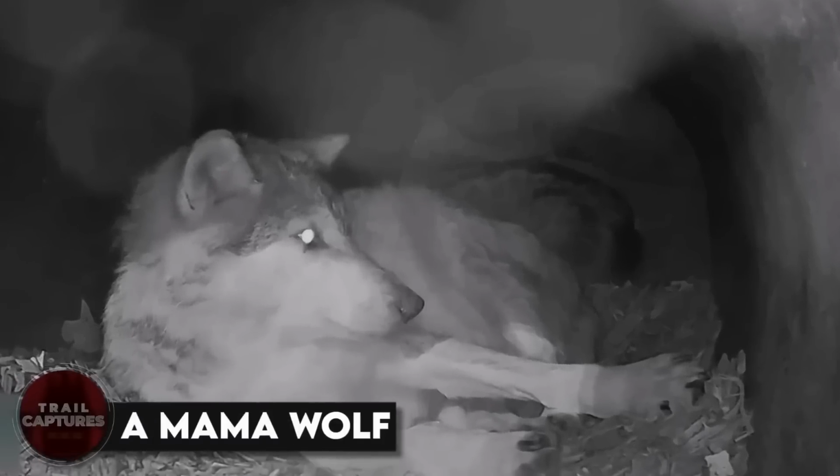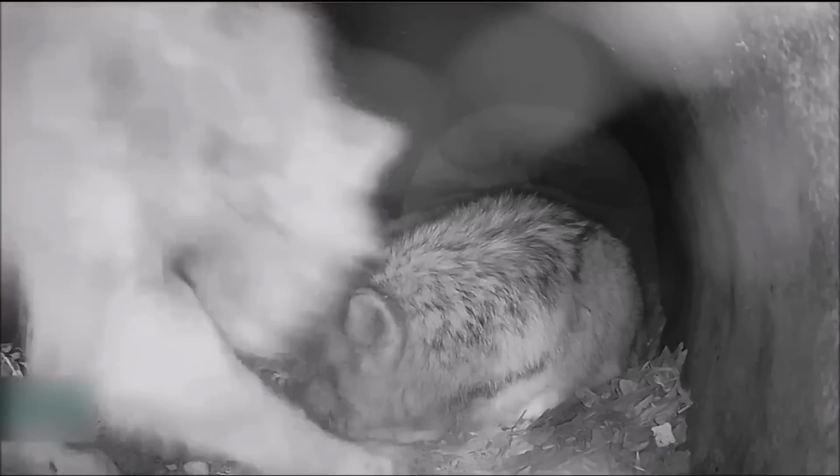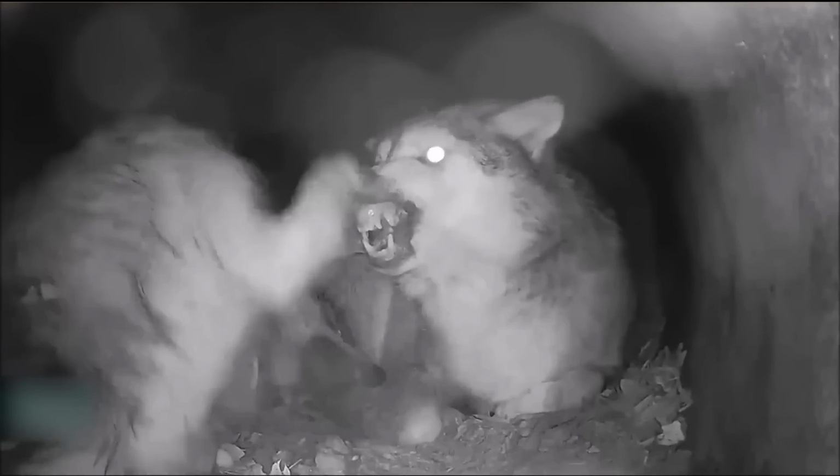A mama wolf. Now, this camera was installed in a wolf's den to see and keep track of what the mama wolf and her cubs were up to all the time. And this is how this mama was recording, trying to have some me time without her annoying kids ruining it. She left them out and came back to rest, but no, the kids won't leave her alone. They came back to annoy the hell out of their mother, leaving her angry and frustrated. I guess kids are all the same, no matter if they're humans or animals.